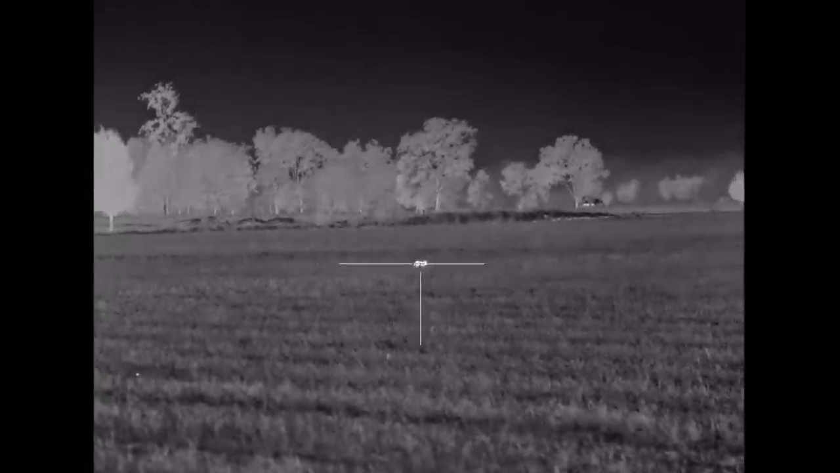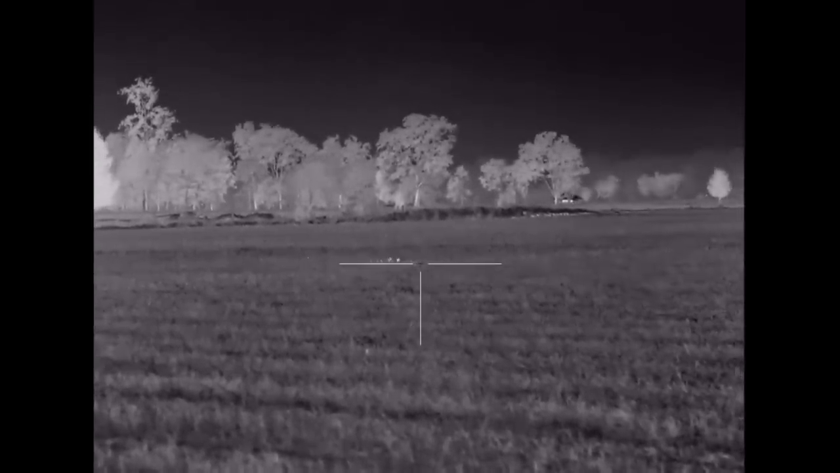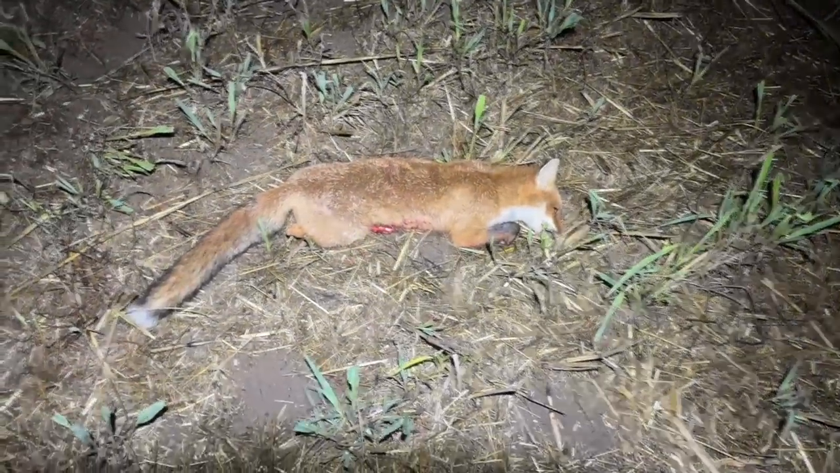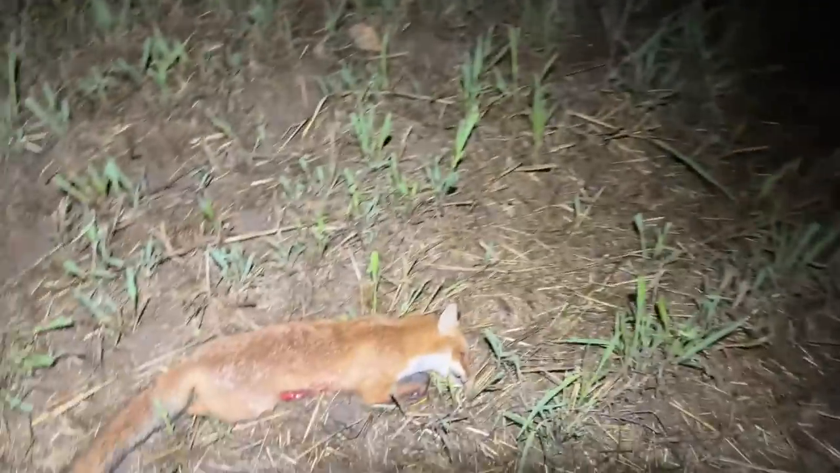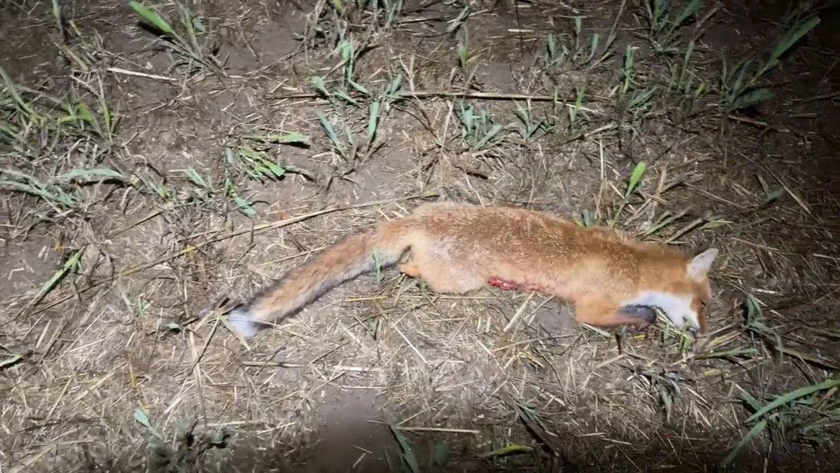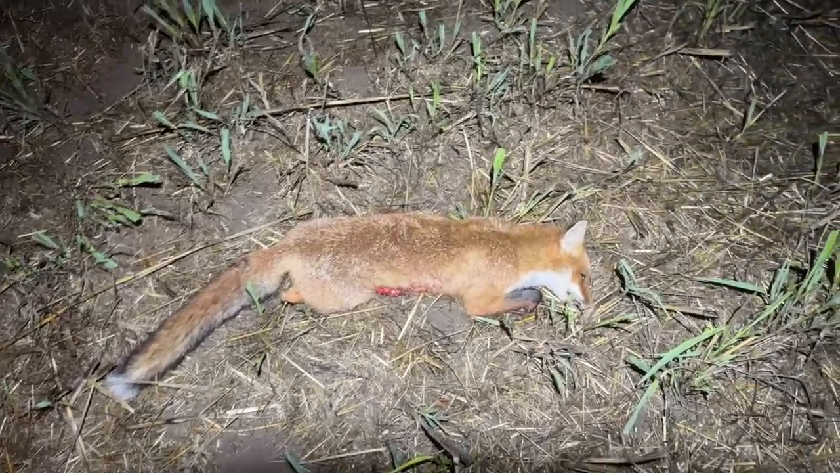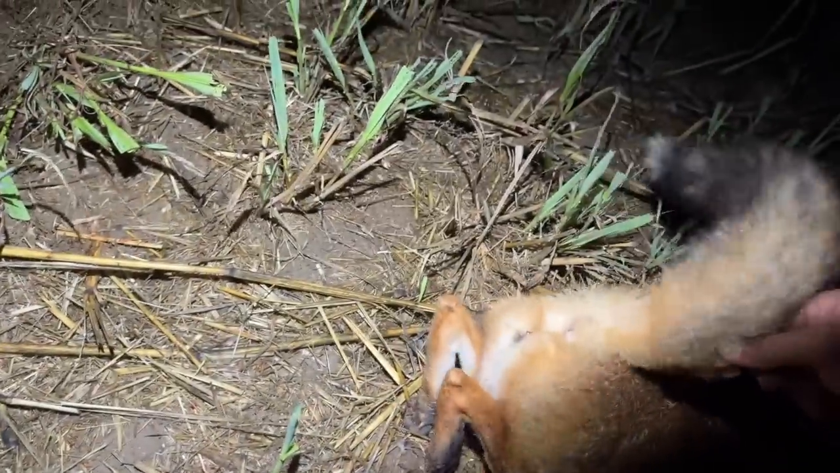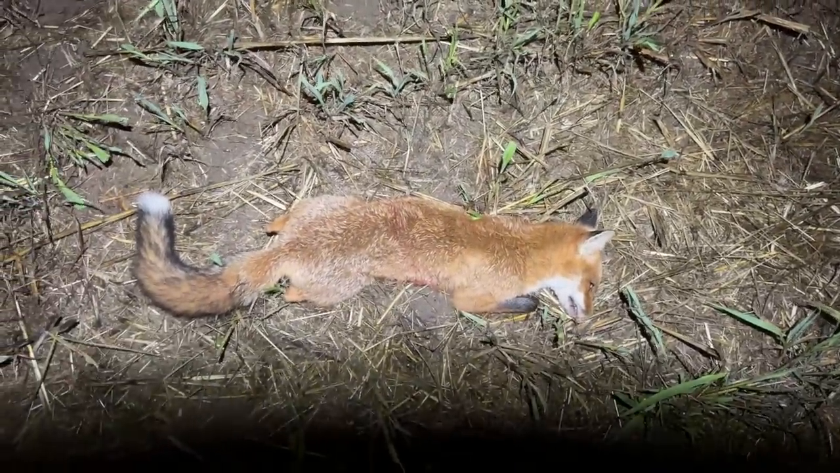That got him. Goodness me, that made a mess. Righto, well, here's fox number 3 for the night. I've got another one just down the paddock there. I haven't gone and had a look at him yet, but they're all fairly young ones. I won't show you his other side because he just went splat. But anyway, what have we got here? Another little vixen. So it's 2 vixens for the night so far. We can't see what the other one is.